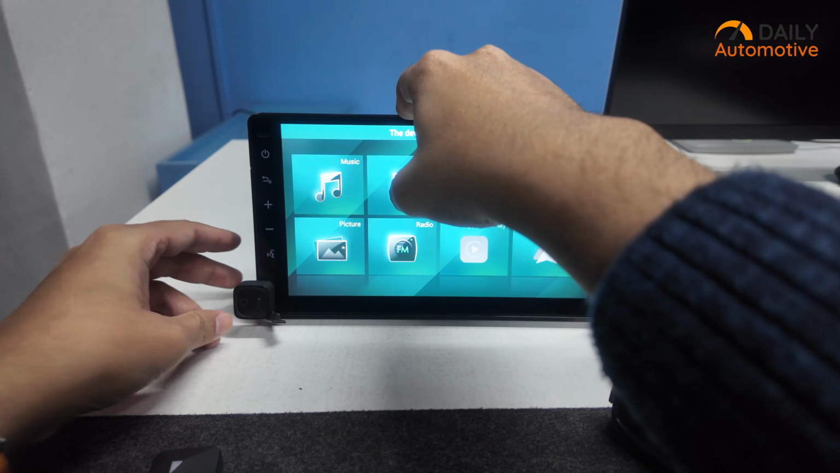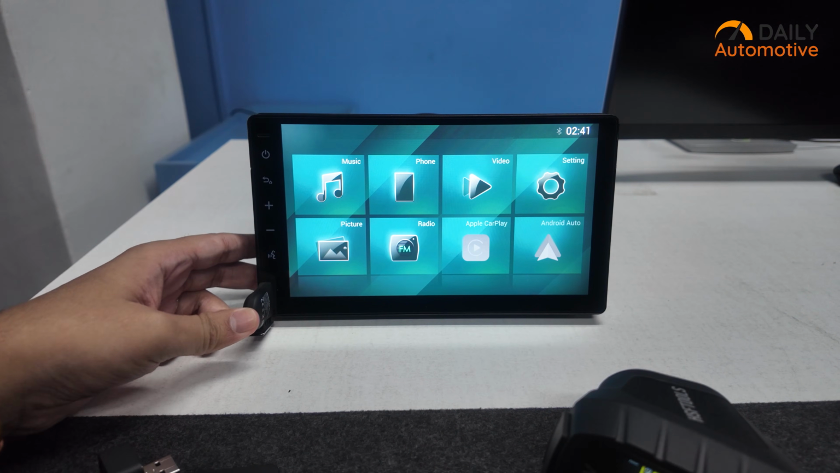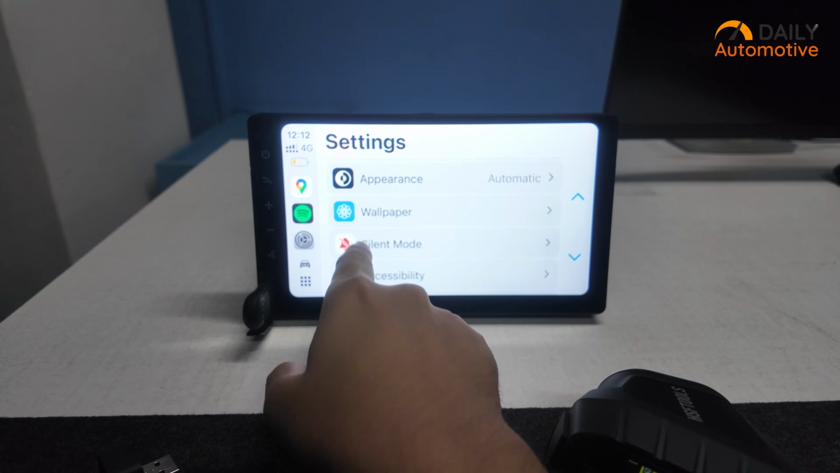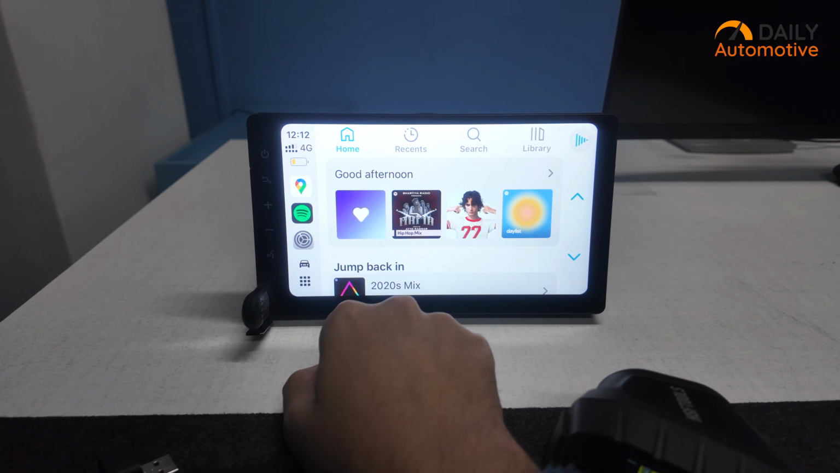This meant leaving each adapter powered and operating for roughly an hour. During that time, we connected and disconnected CarPlay, navigated menus, let the system sit idle, and generally simulated real-world usage. This is where things started to get more interesting.